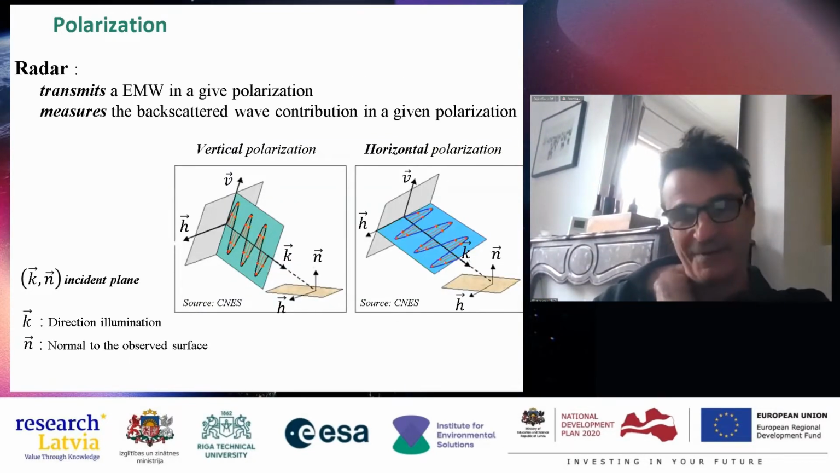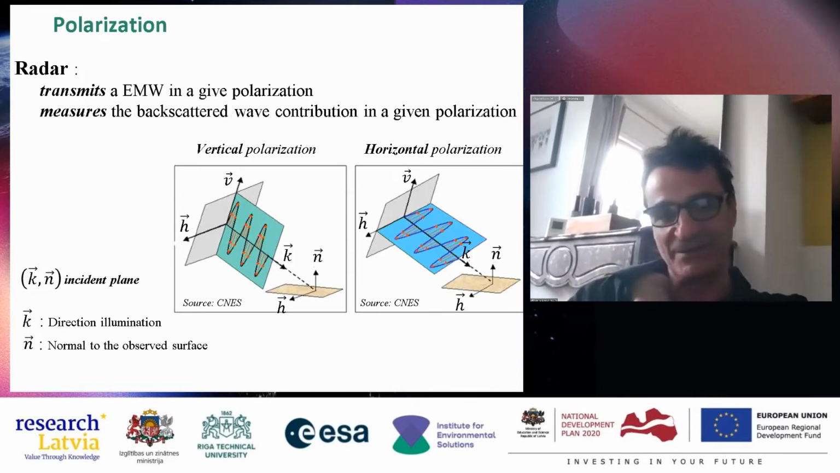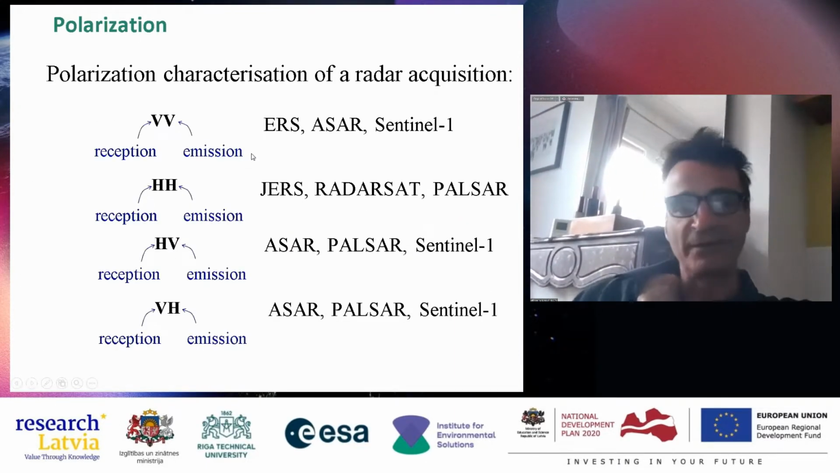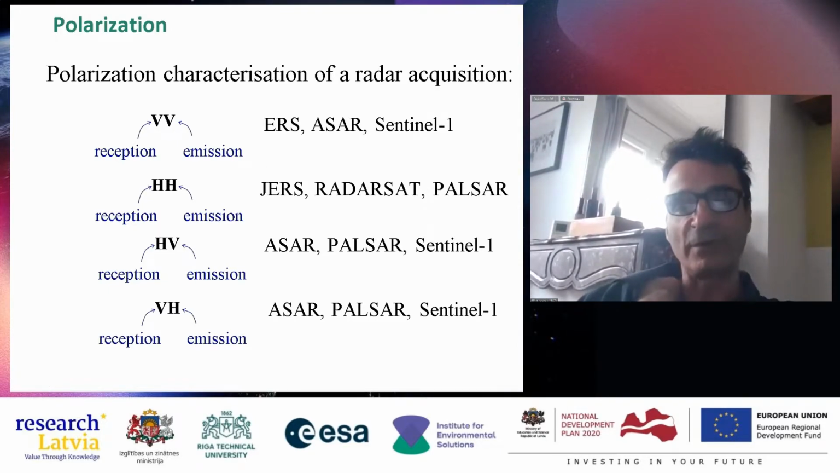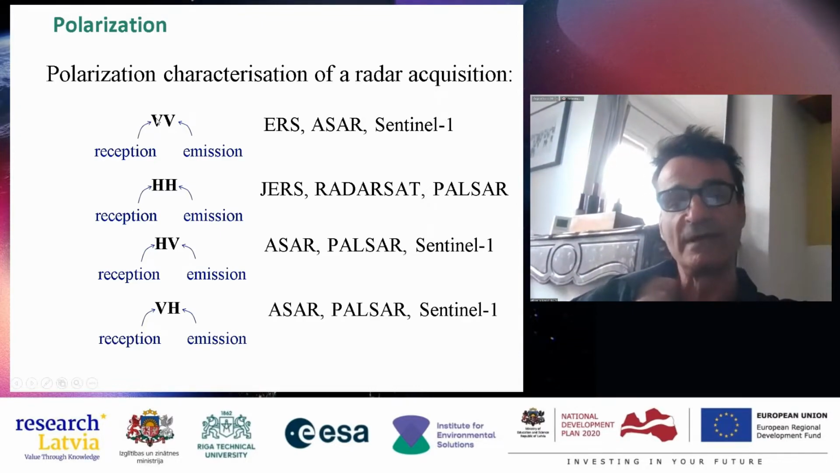Then another slide to explain exactly the same. This polarization depends on the incident plane. You have two letters for reception and emission, so one acquisition is always characterized by two letters, two polarizations, for emission and reception.